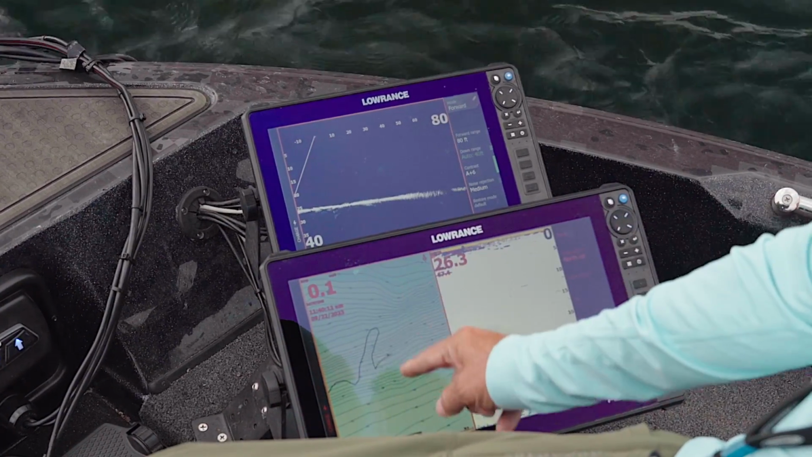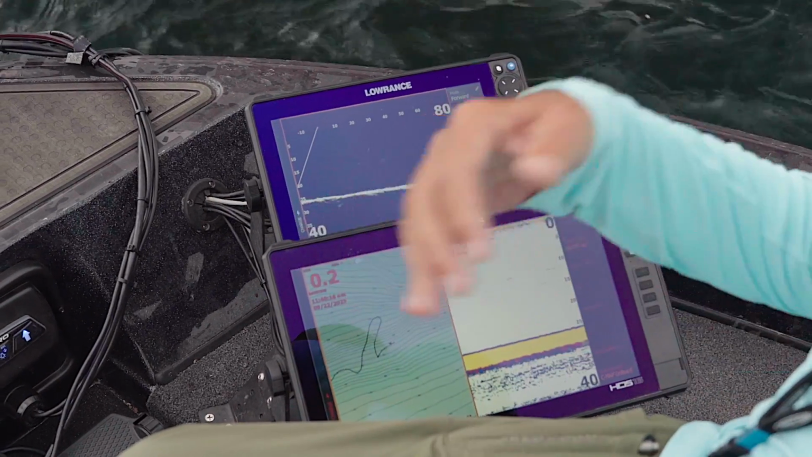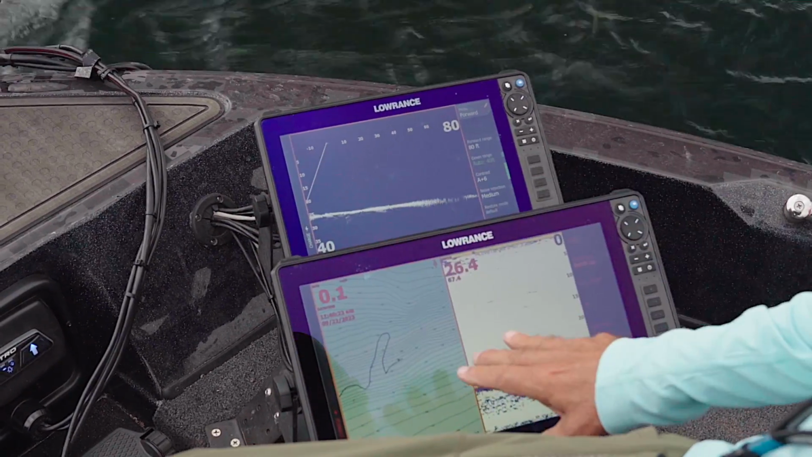On the left side, I put a map situation, a GPS mapping, because as you're fishing structure, you want to know exactly where you are. If you catch a fish, you can drop that waypoint and you can stay in that general area.